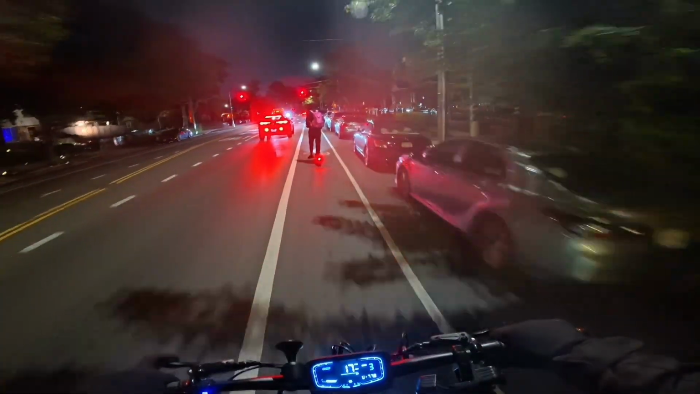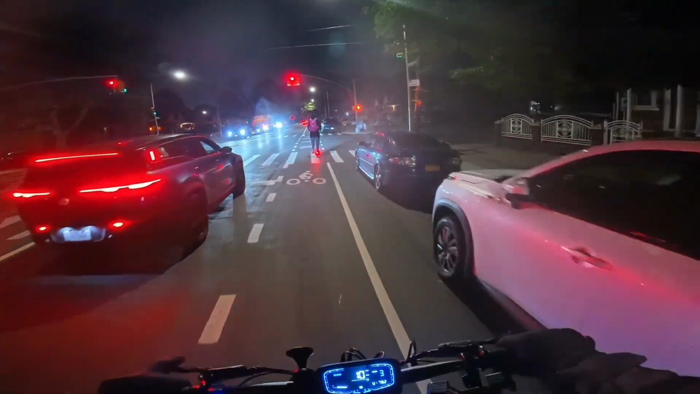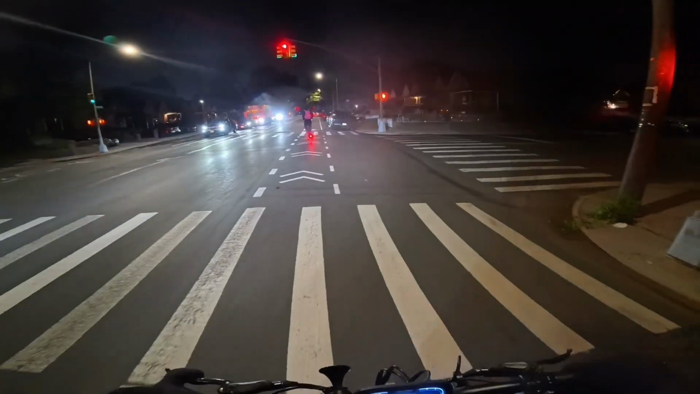This guy has such a small deck. Can barely keep both his foot on there. Oh, is that M.59 he's blasting?